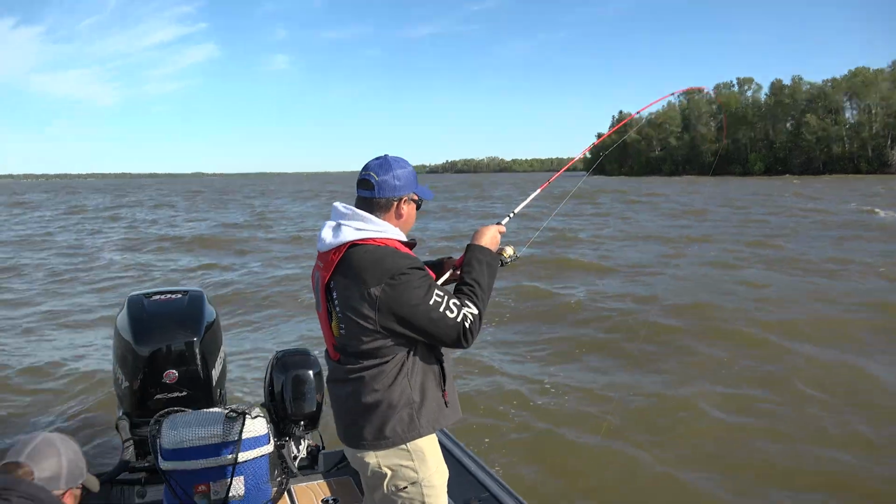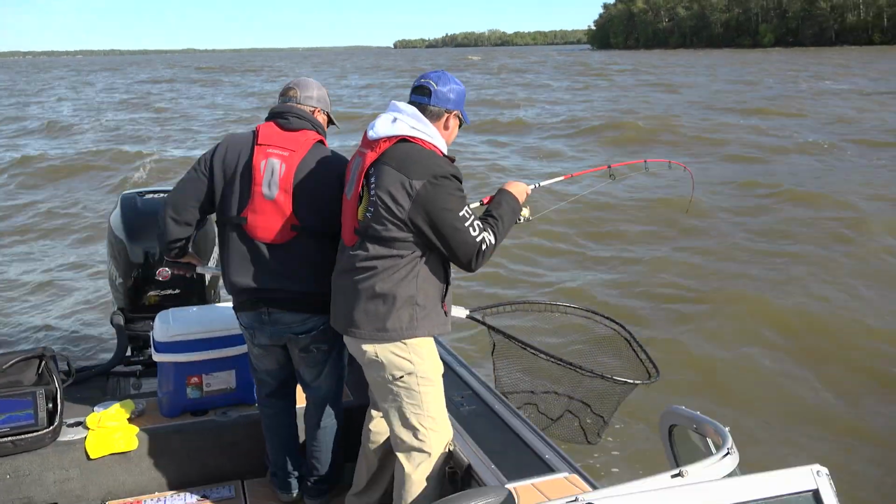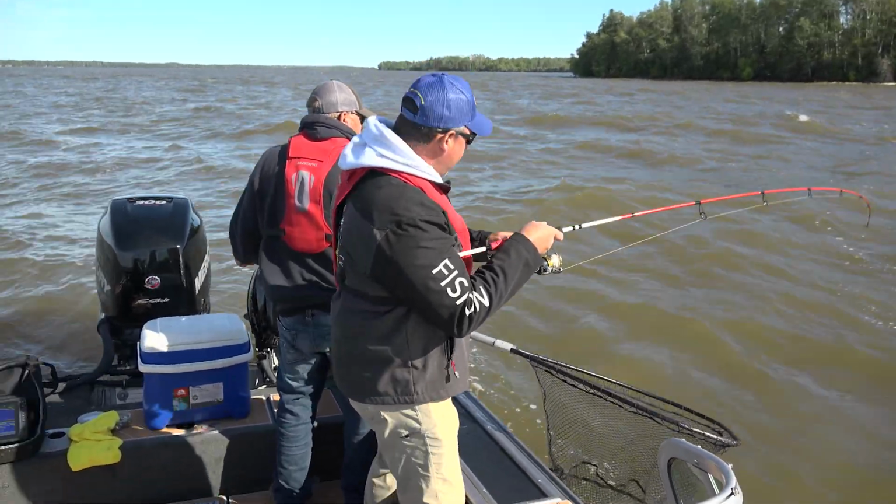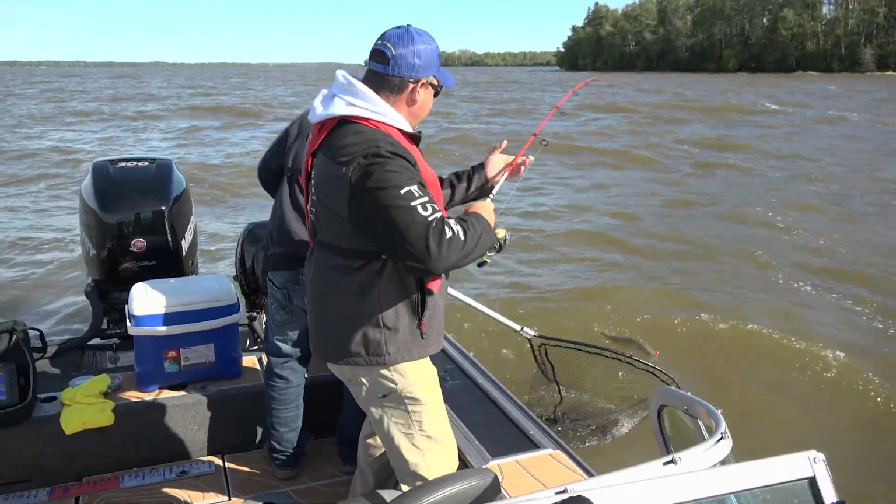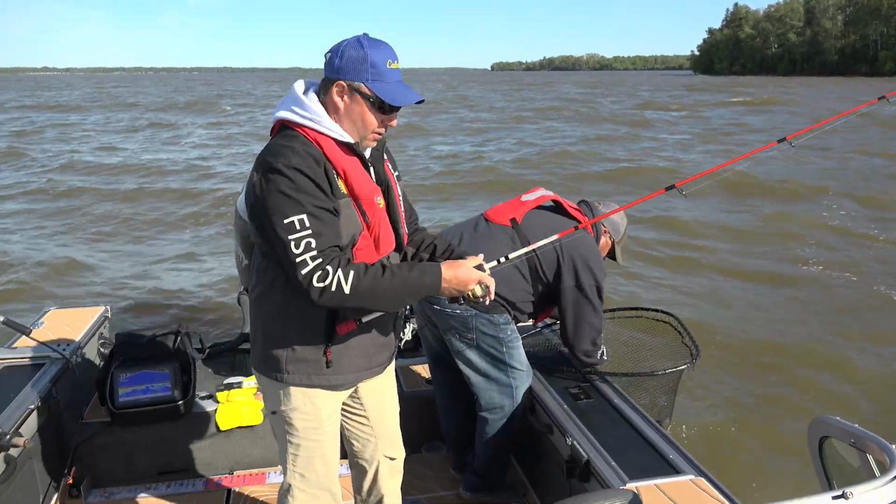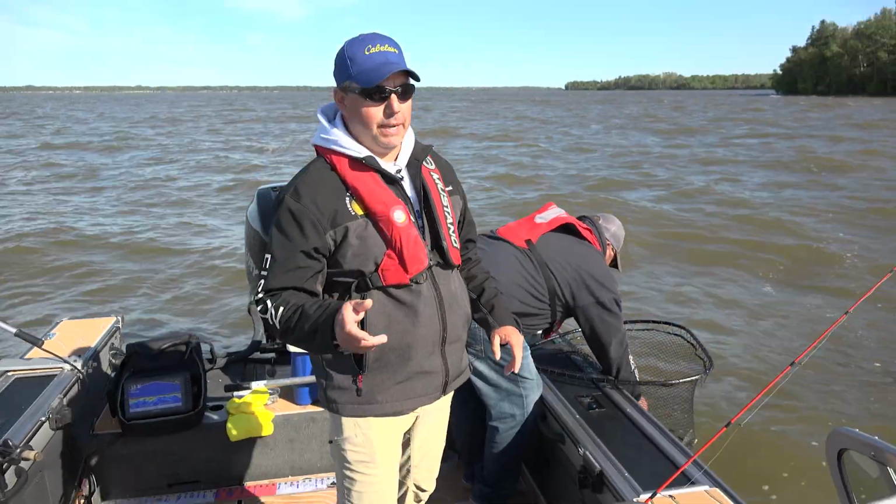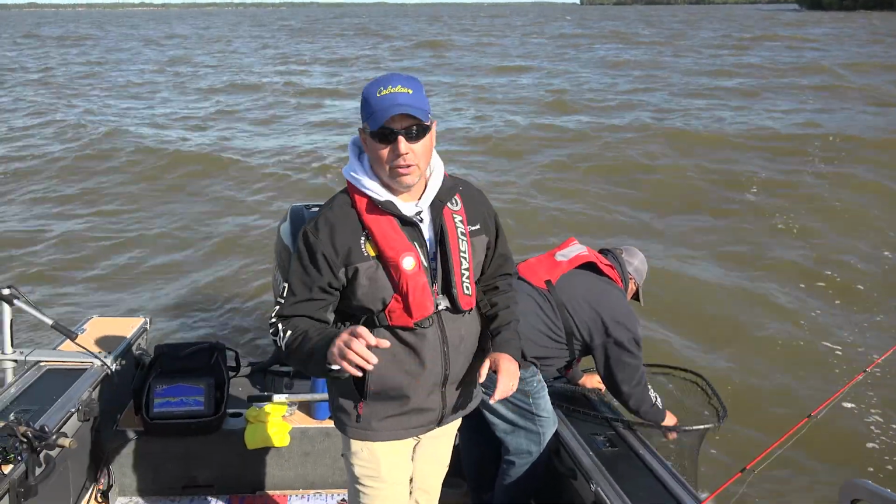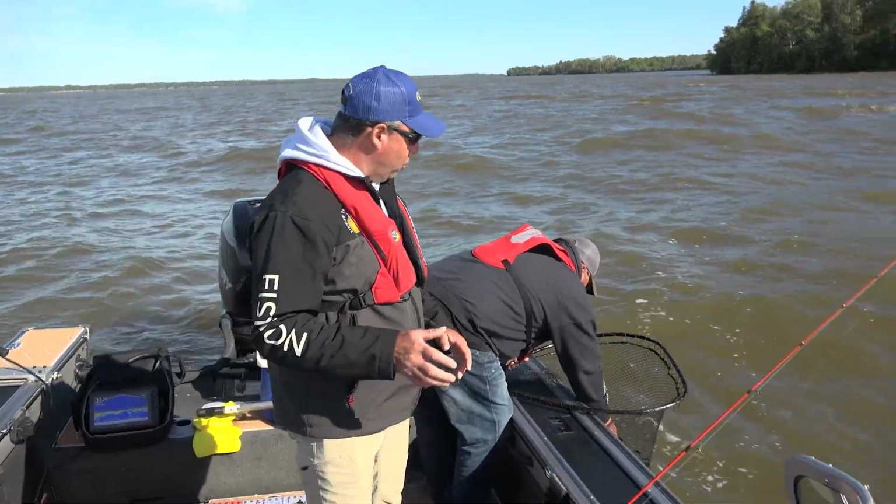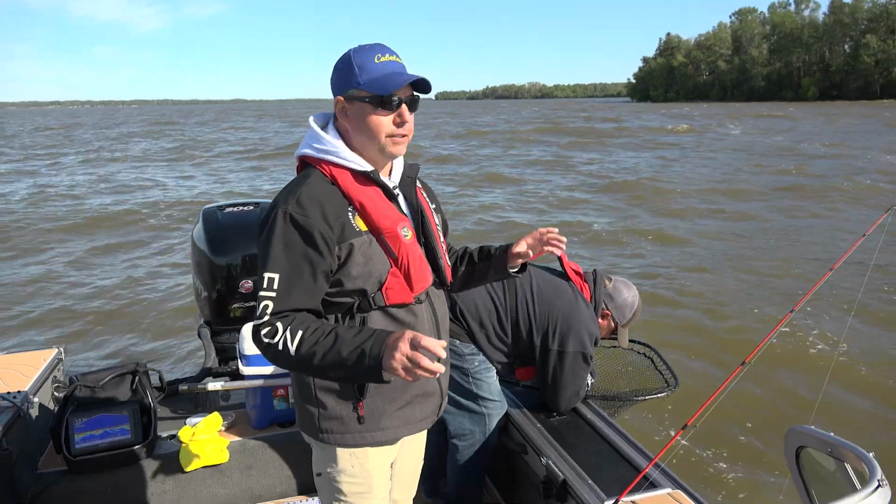He hit it on the drop as well. Yeah, as soon as I picked it up, as soon as I was setting it down, bang. Walleye. Greenback walleye out of Lake Winnipeg. Now, this is a huge lake, 24,500 square kilometers, big water, big walleye, and we're just sifting through some now.